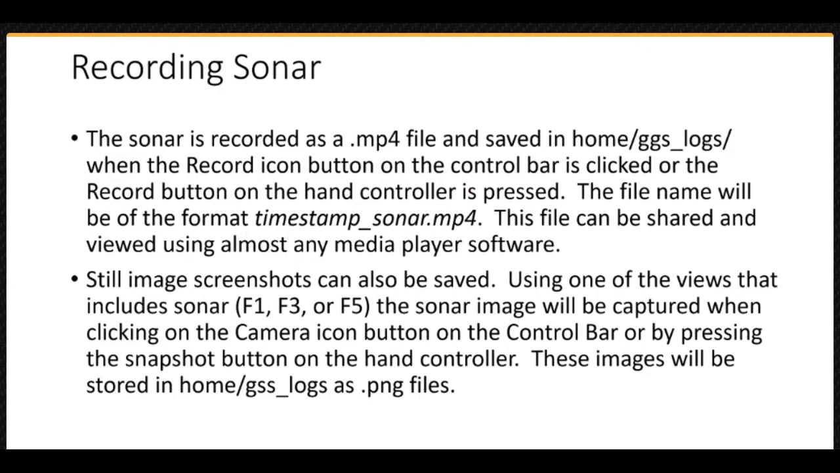The sonar images can be recorded when the record icon button on the control bar is clicked or the record button on the hand controller is pressed. The file name will be in the format timestamp_sonar.mp4 and files are saved in home/GGS_logs. The files can be shared and viewed using almost any media player software.